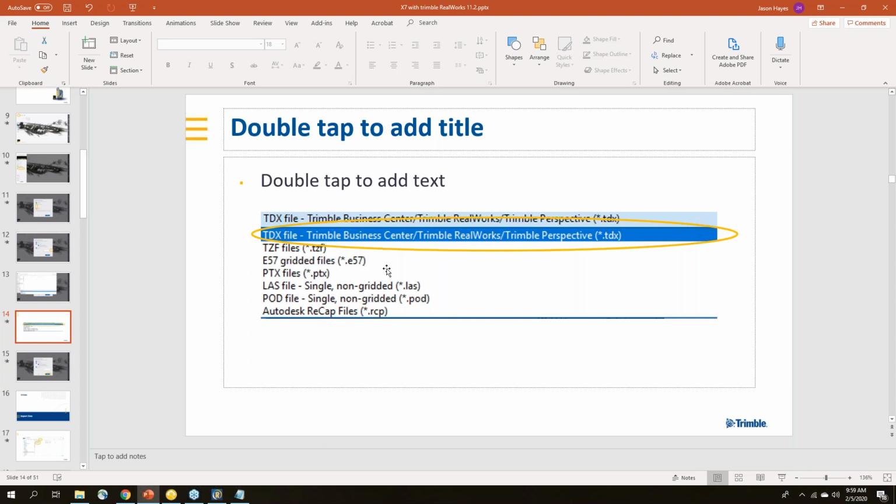E57 is quite popular through the industry. PTX, LAS are also quite common. So you can go to any software. You can do the registration there if you prefer. You can do your line work or your drawings in those, going through any of these common exports.